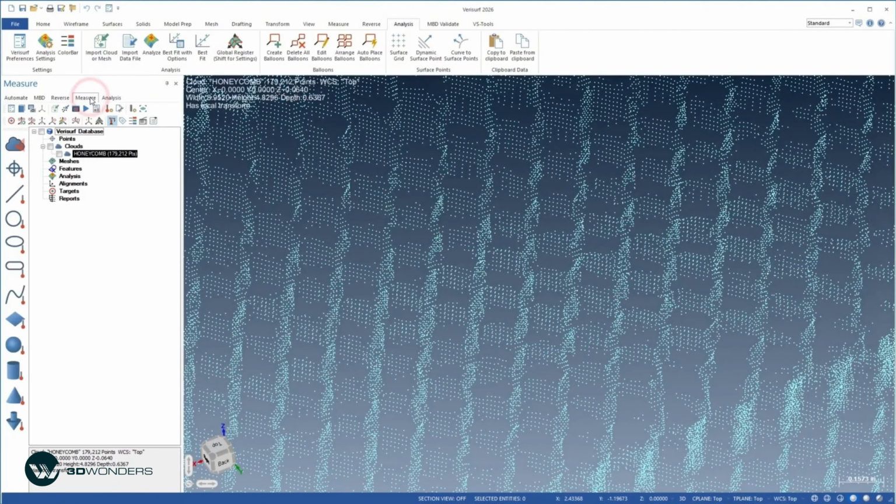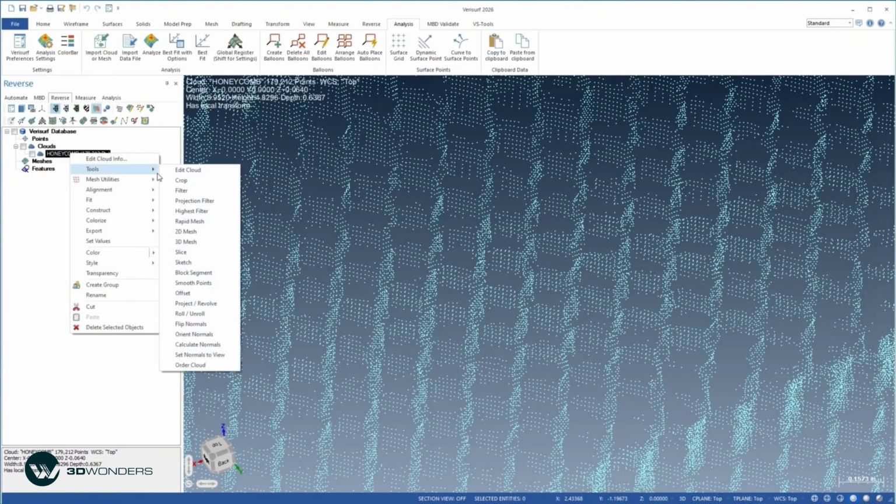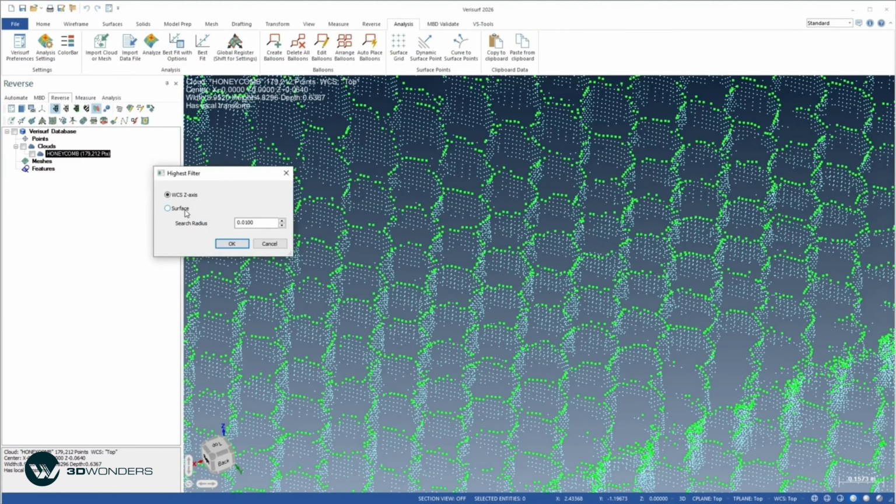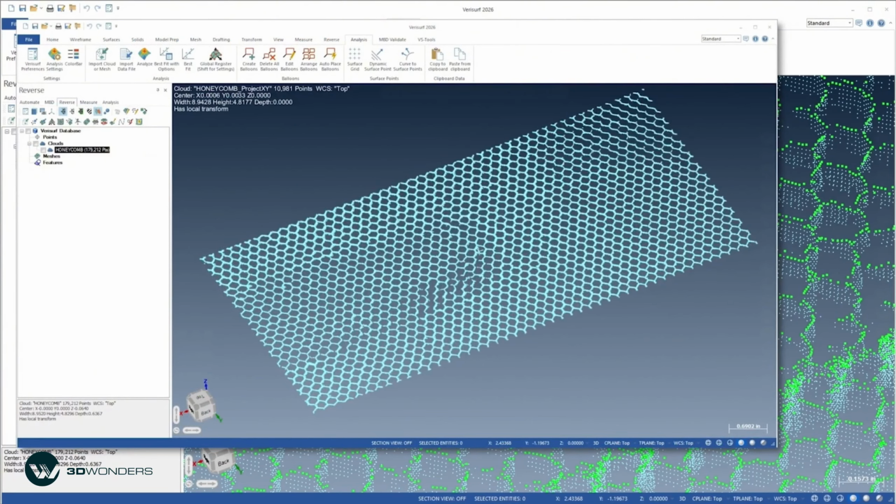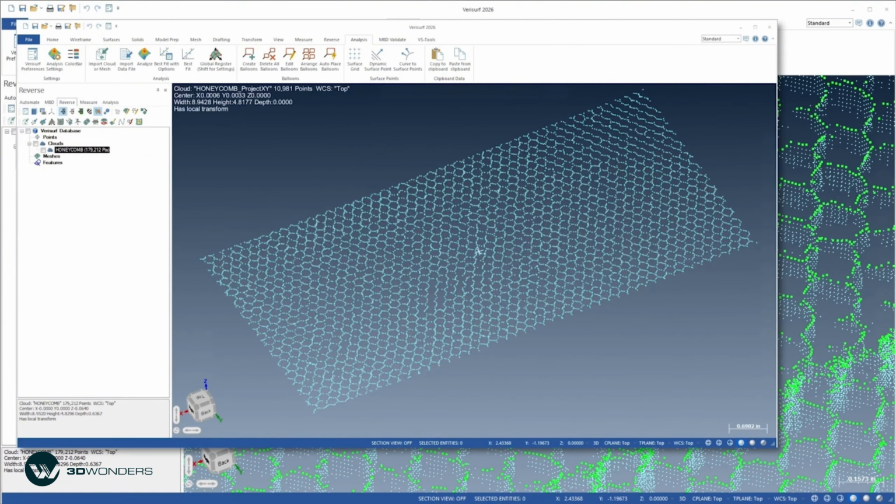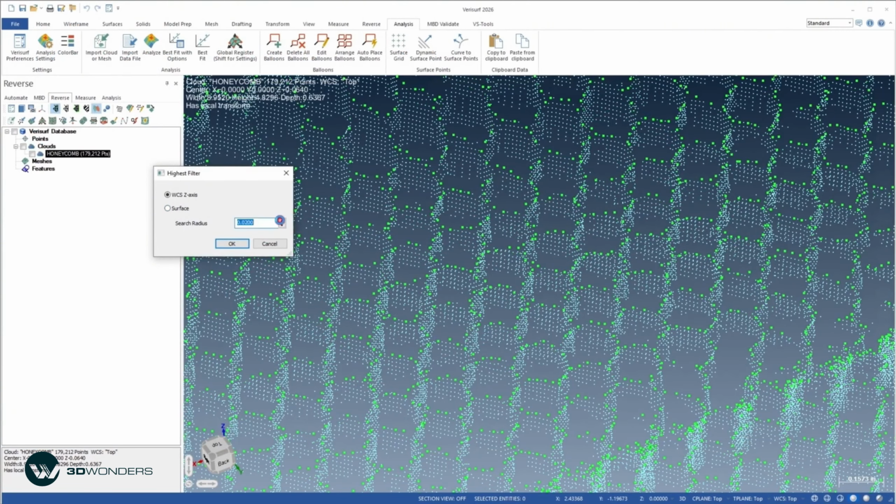This new filter, accessed from the Cloud Speed menu in the Analysis, Measure, and Reverse managers, offers two modes: WCS Z-axis, and Surface. The 3D cloud data is first projected onto the XY plane or the CAD surface, depending on mode. These flattened points are then filtered using the specified search radius to establish a set of target points. Since there's only one highest point per search zone, increasing the radius decreases the number of target points.